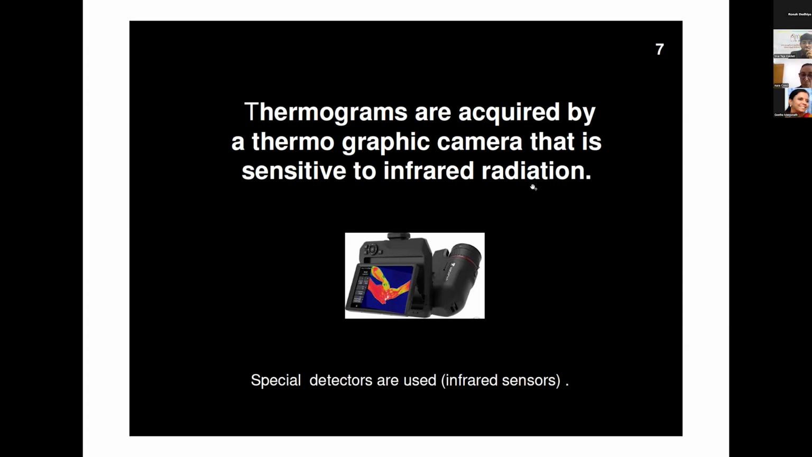This is a very good point, as the first talk of today mentioned. Of course, like all the others, you need a special sensor or special machine to acquire this. Slide 8, please.